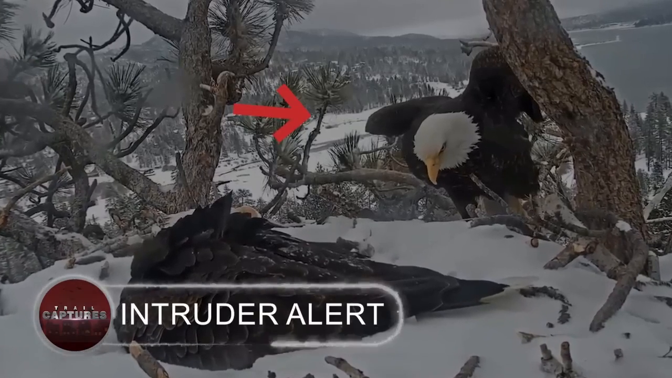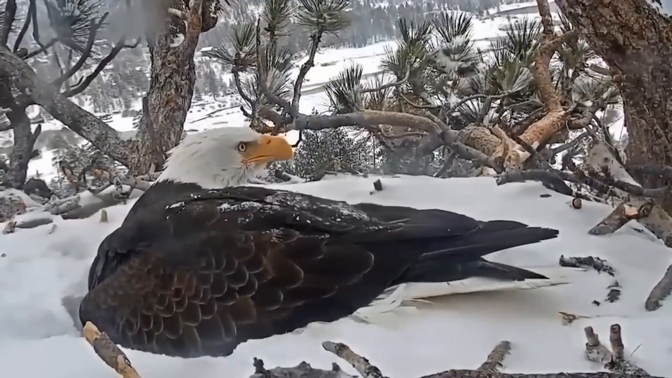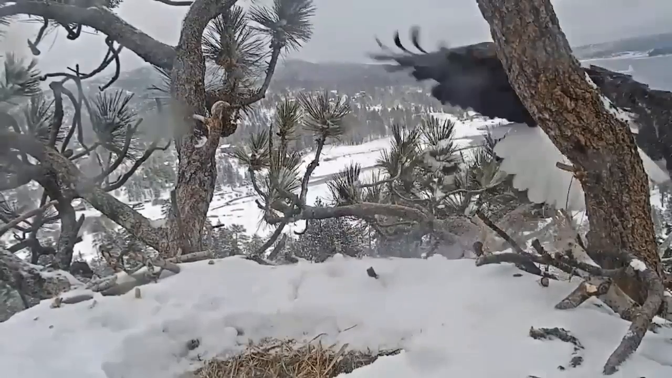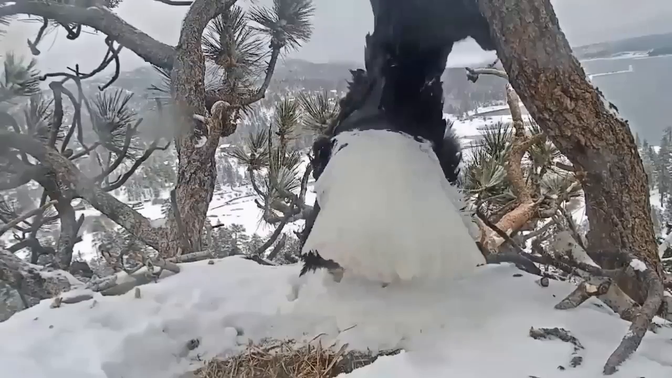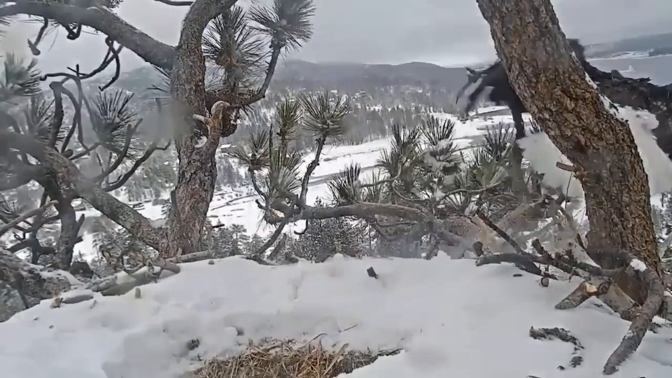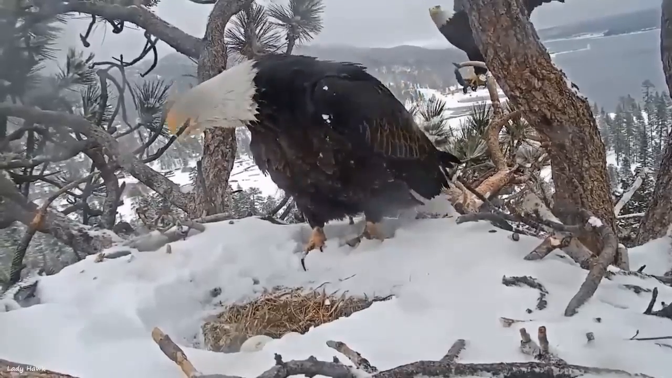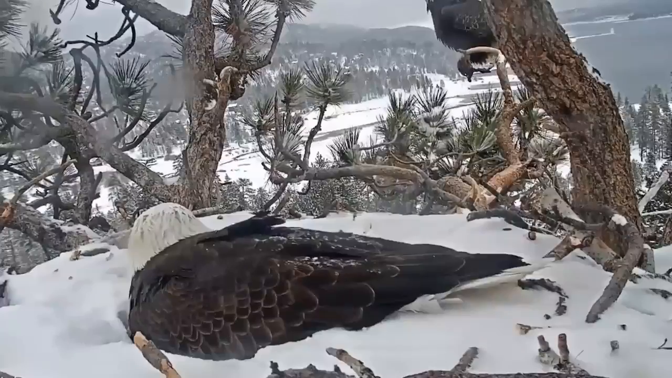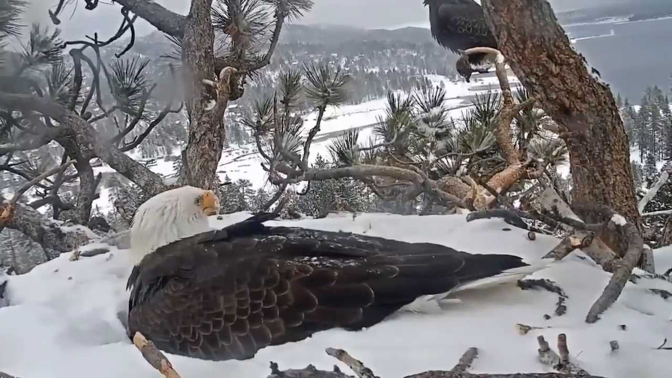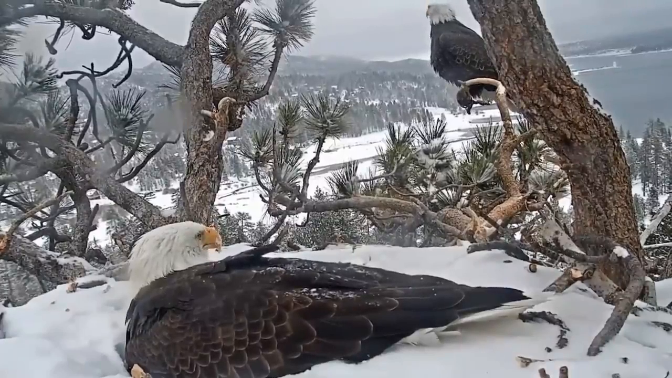Intruder alert. When the camera was recording the bald eagle's nest, something unsettling happened. Initially, the mother eagle is observed tending to the eggs and then taking a brief flight away from the nest. Upon her return, another eagle joins the nest. Even though the female recognizes the predator's plan, she waits for the initial move while sitting on the eggs. However, she continues to vocally warn the eagle.